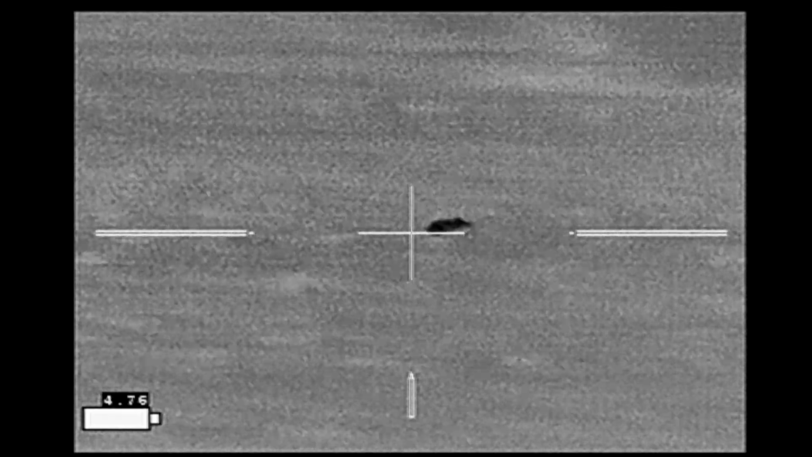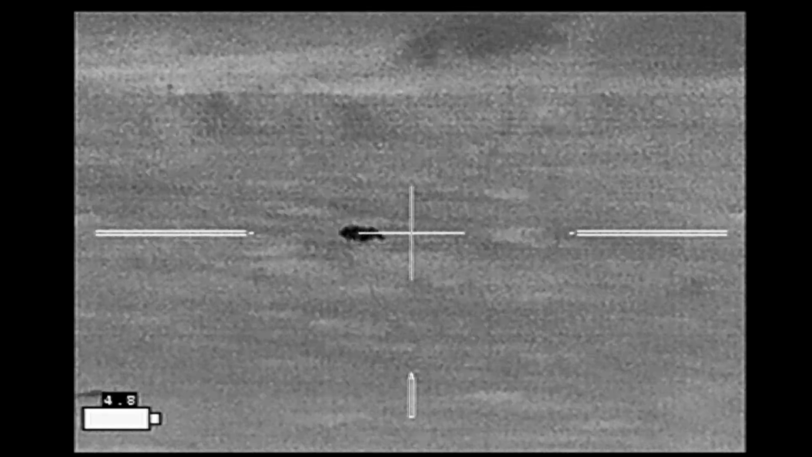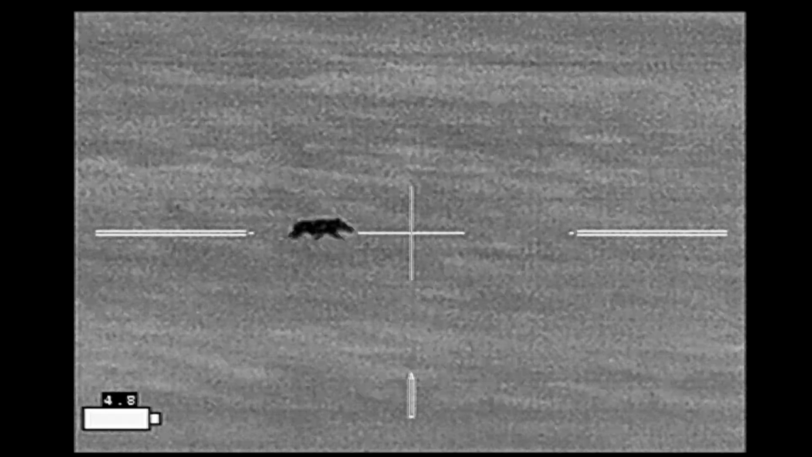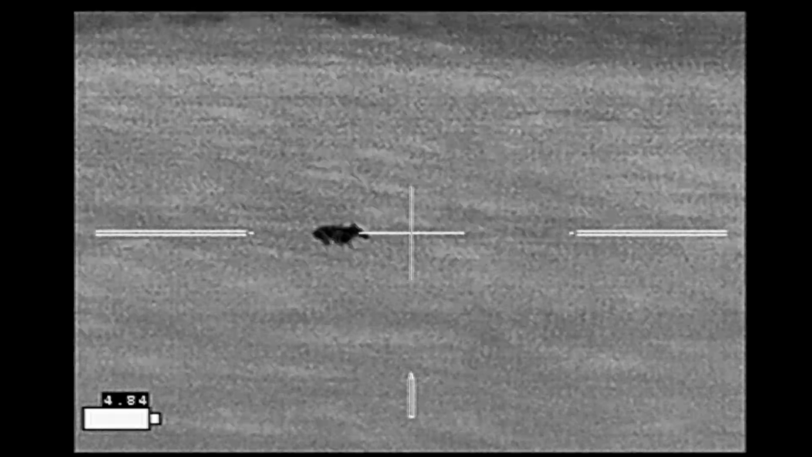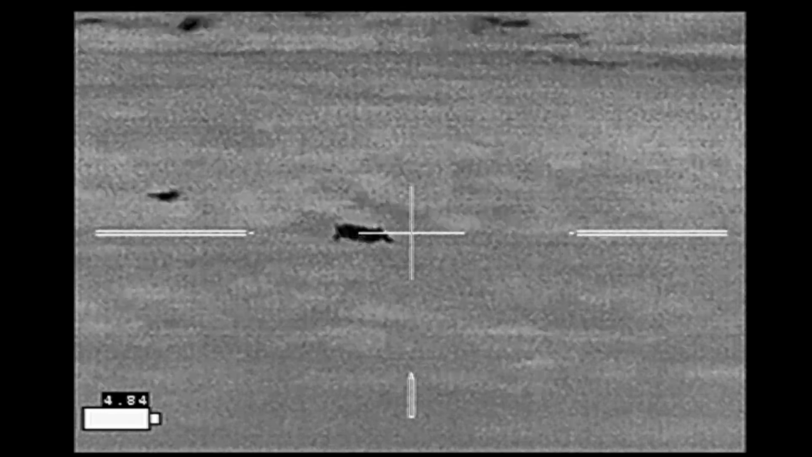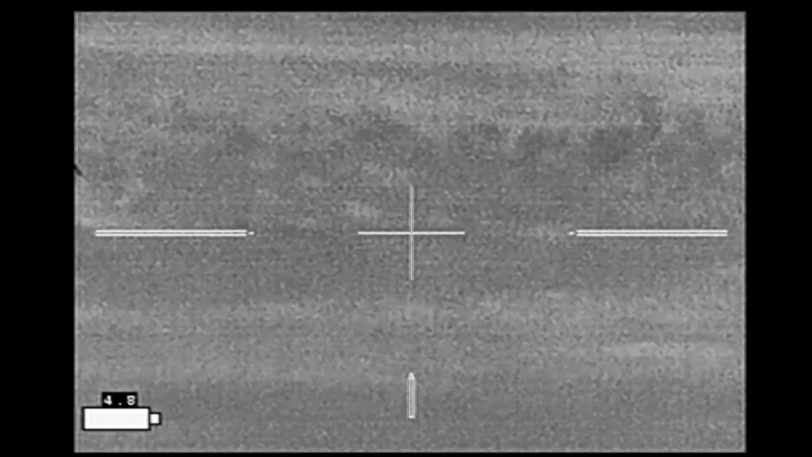Now this hog I actually hit multiple times as he's running across the field. And now he's going to collapse just a few yards further to the right. Right there.